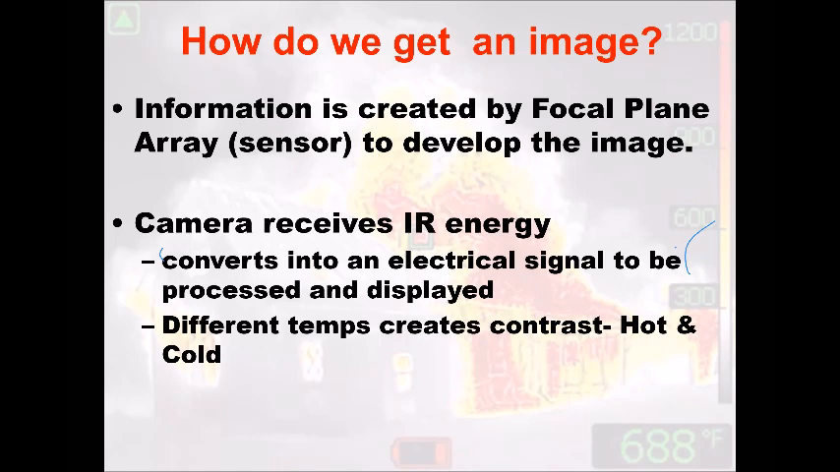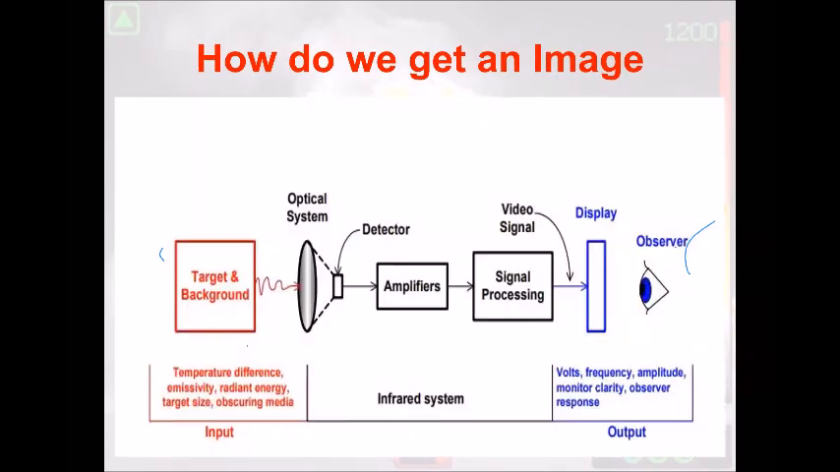So what does that mean? Well, it basically says I can show you the difference in temperatures with contrast, hot and cold. If I'm in a room and I'm 98.6 degrees and the wall is 98.6 degrees, what happens? The person disappears. They blend into the background. I've got to have a difference between hot and cold. I have to have contrast inside of there. If we don't have contrast, we don't have a target or a background.